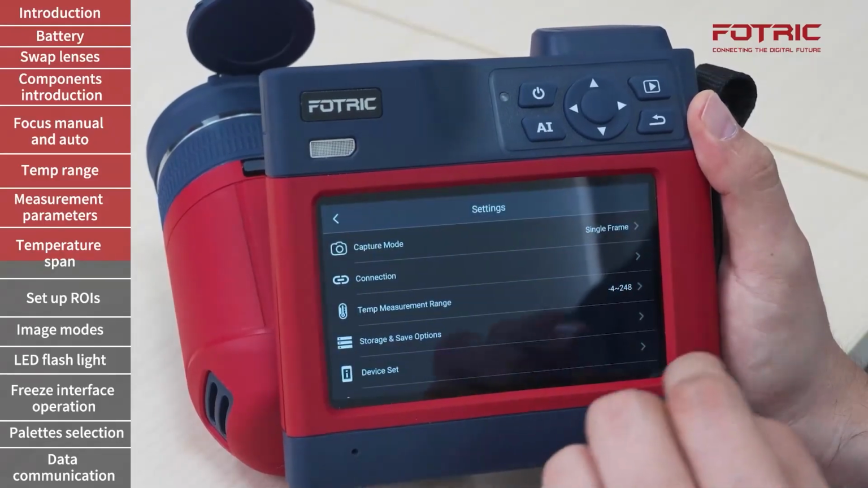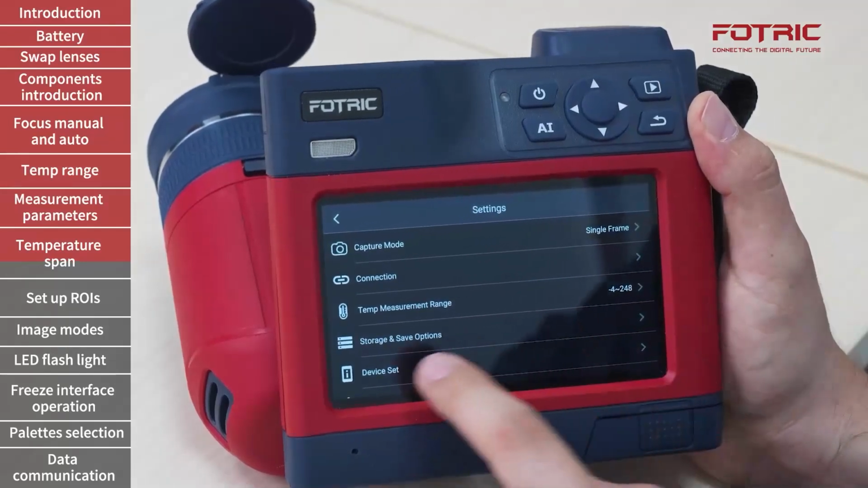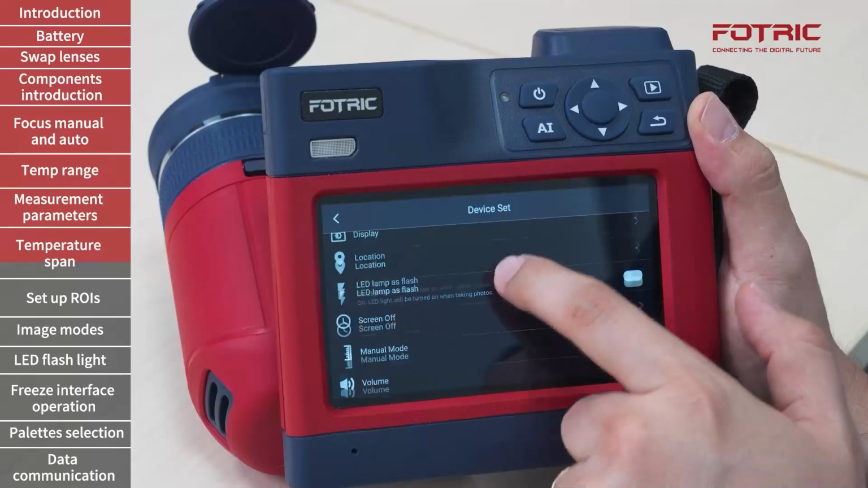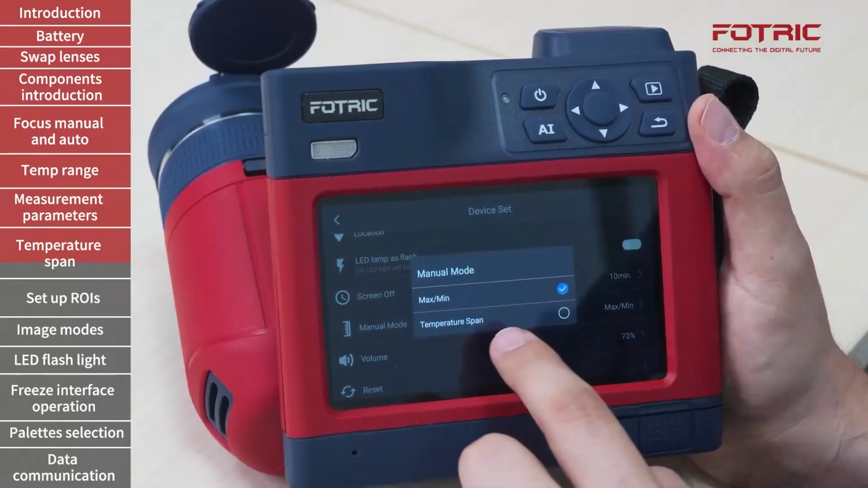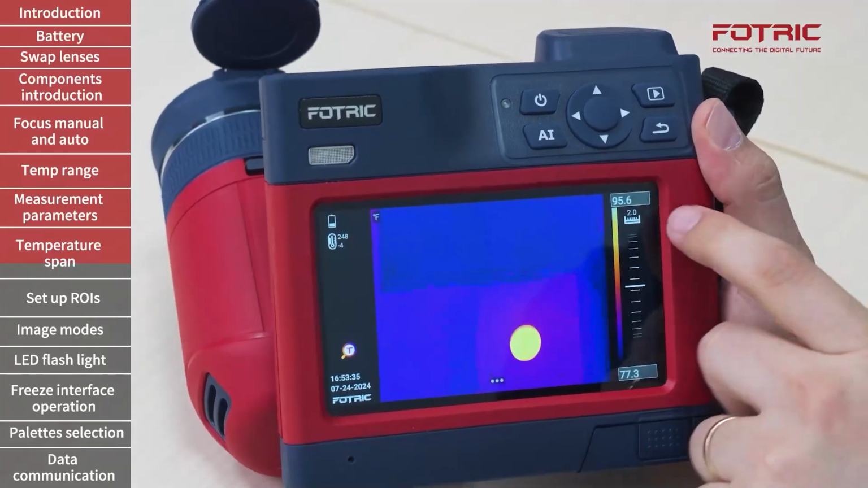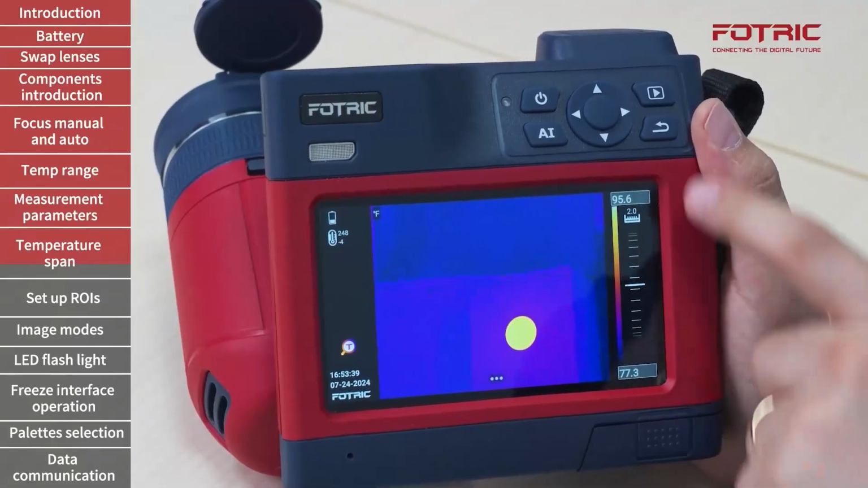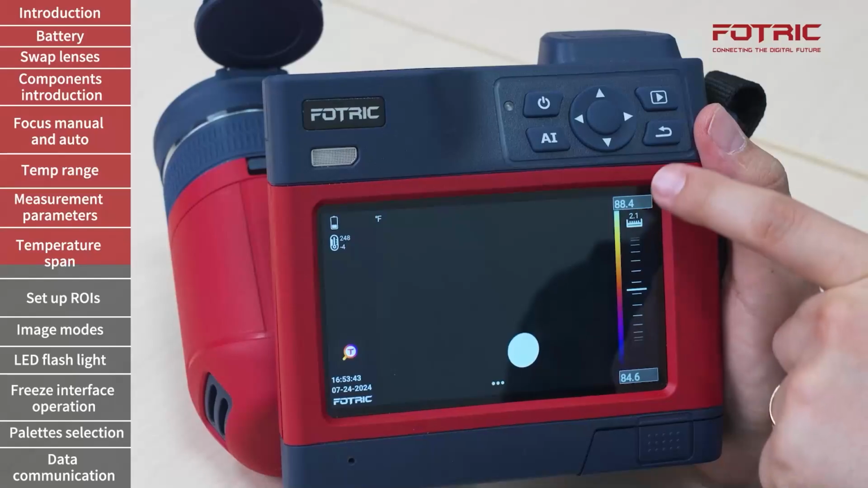I can also adjust the temperature span by going to Settings, Device Set, Manual Mode, switching from maximum and minimum to temperature span. When temperature span has been selected, the camera will show me the specific span between these two. So if I start moving, now you will see 84 to 88.